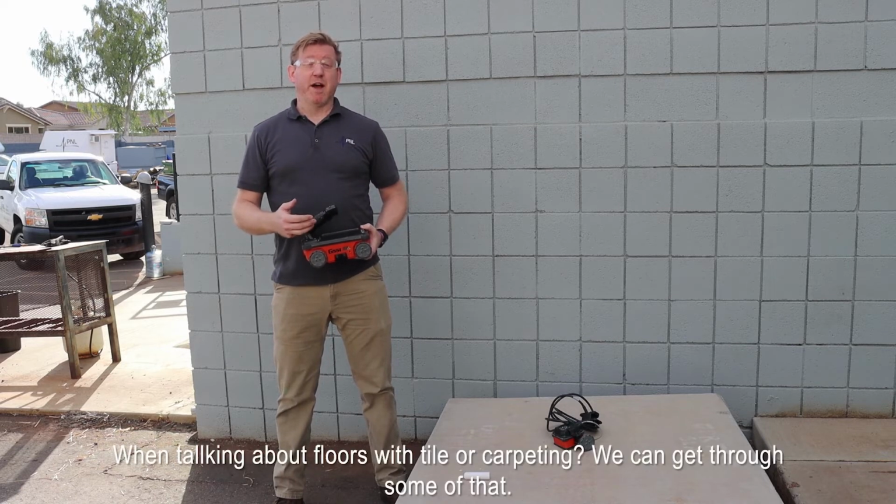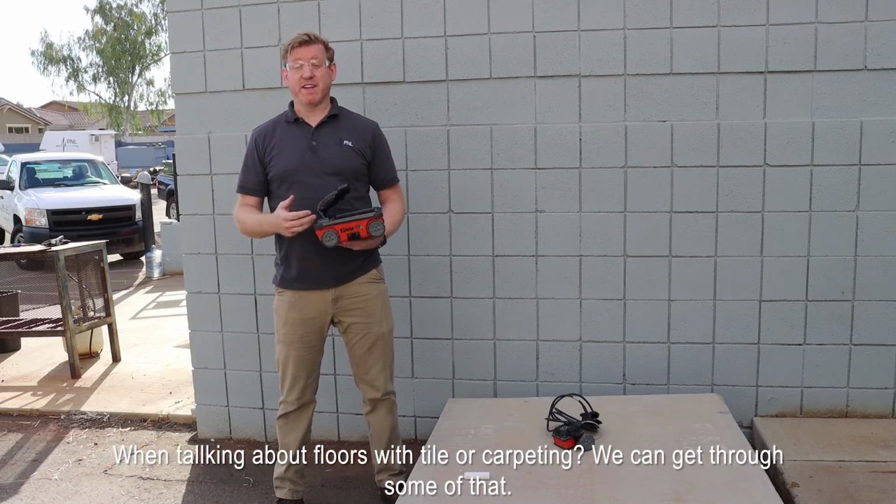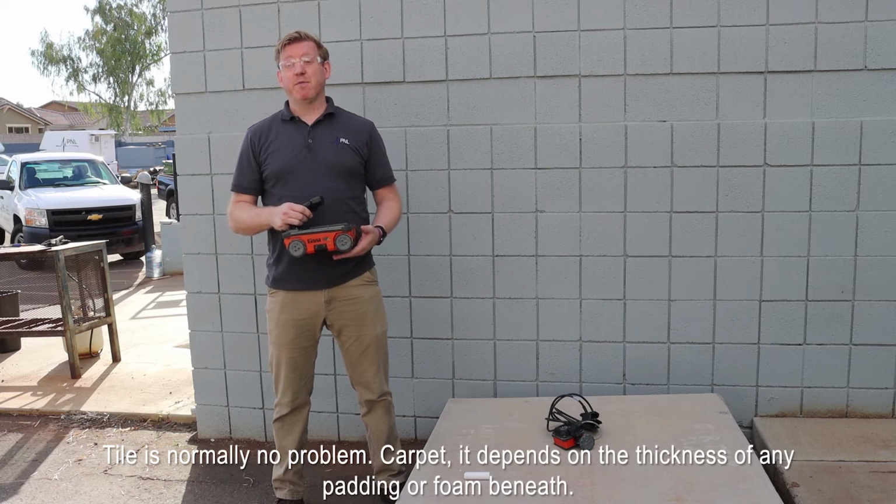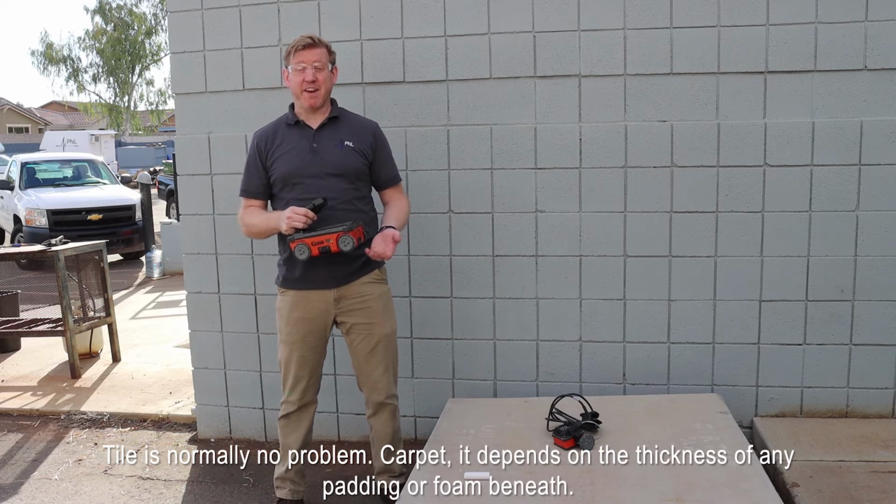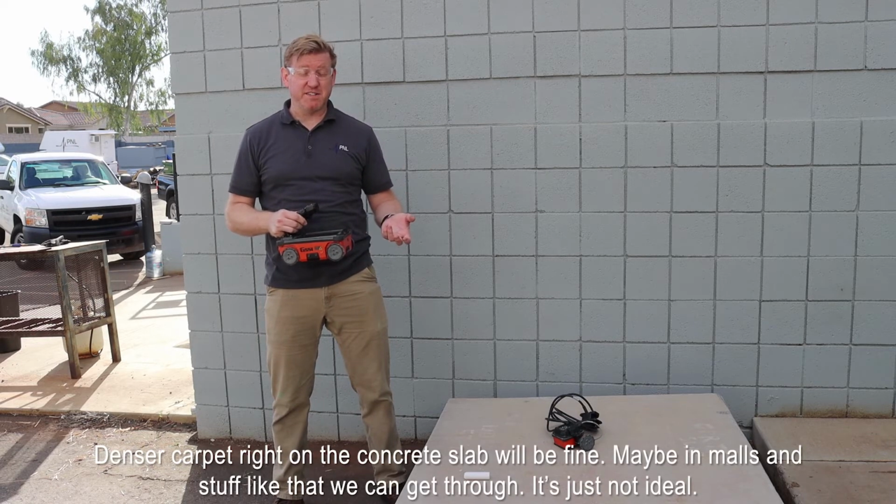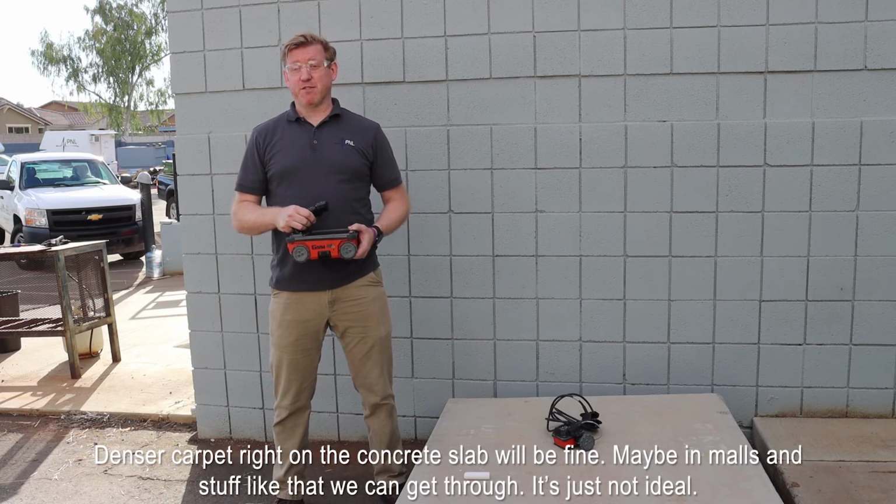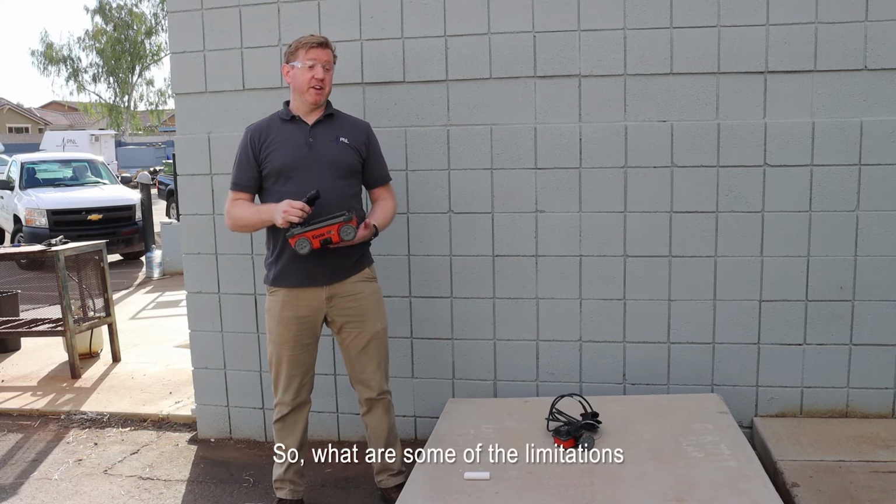When we're talking about floors with tile or carpeting, we can get through some of that. Tiles, normally no problem. Carpets, it depends on the thickness of any padding or foam beneath. Denser carpets right on the concrete slab that you find maybe in malls, we can get through. It's just not ideal. So what are some of the limitations?